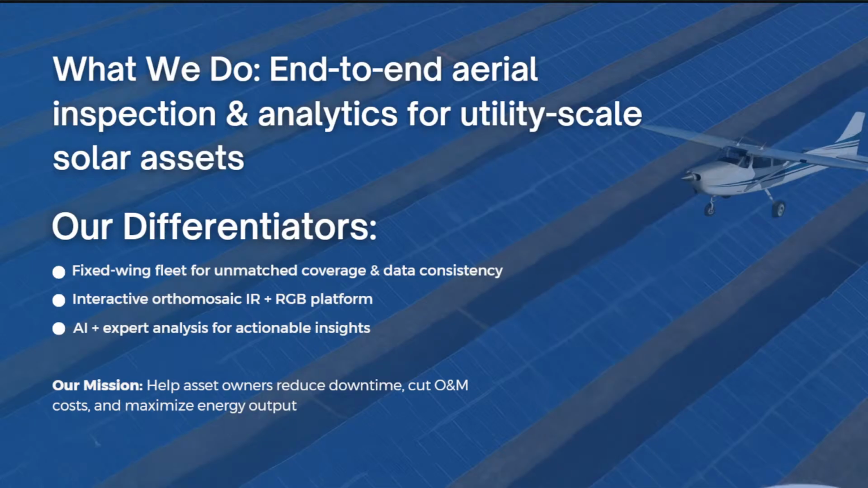Everything in our company is vertically integrated, so we're thankful to not be too dependent on third parties to execute our job. This allows us to have a really quick turnaround time and overall differentiates us from the crowd when it comes to providing a deliverable.